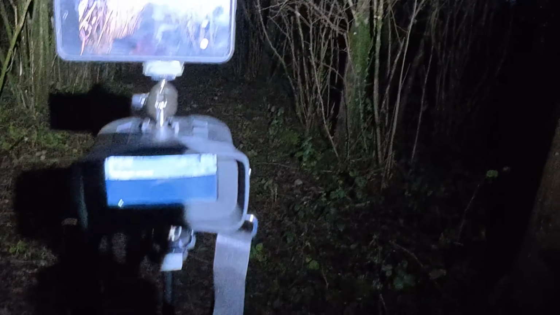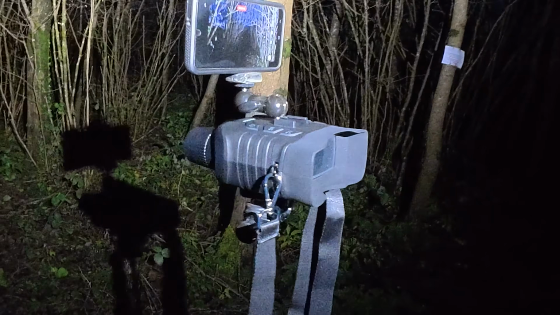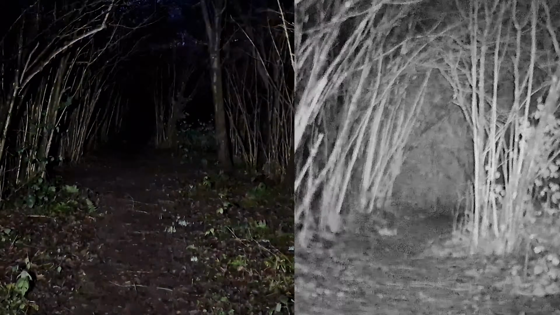Okay, let's set this up on the tripod and I'm going to walk down that avenue there and you can see if you can see me. These are the night vision glasses with my cell phone on the top. Now if I turn the light off, you can see exactly what's happening. So you can see the sky behind there just picking it up, but that is something else.